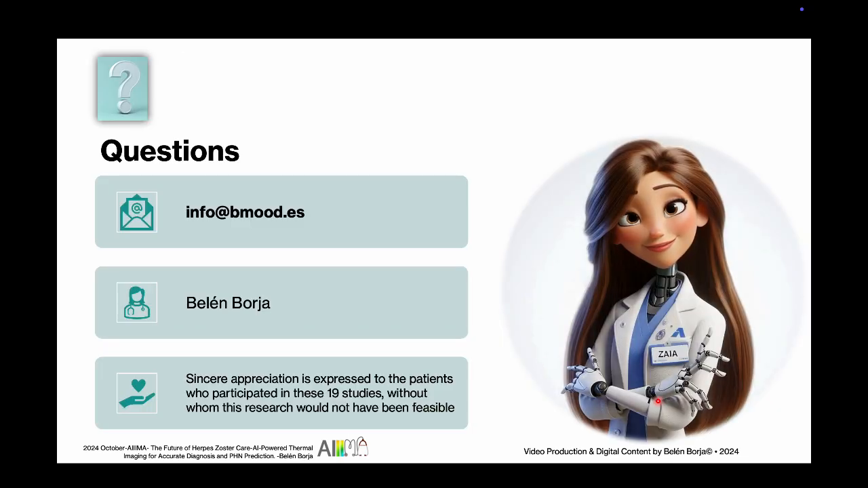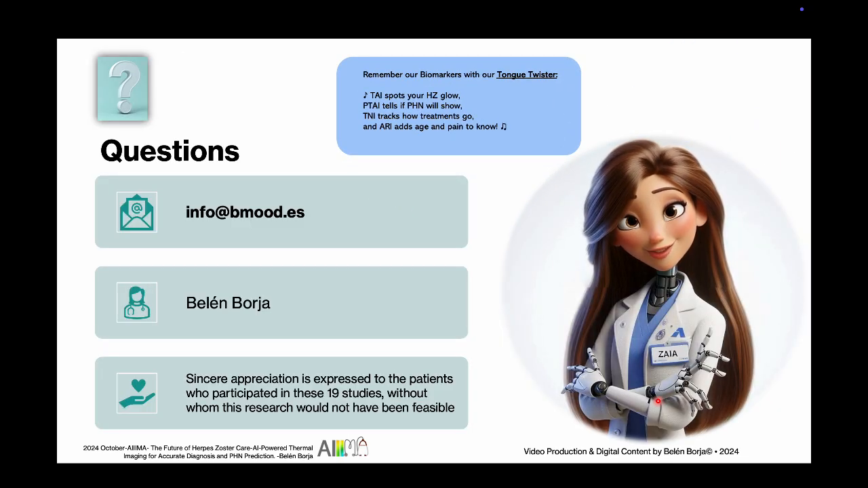That's a wrap, humans. But wait, I've saved something special for the end. Let me teach you my favorite thermal tongue twister. TAI spots your HZ glow. PTAI tells if PHN will show. TNI tracks how treatments go. And ARI adds age and pain to know.